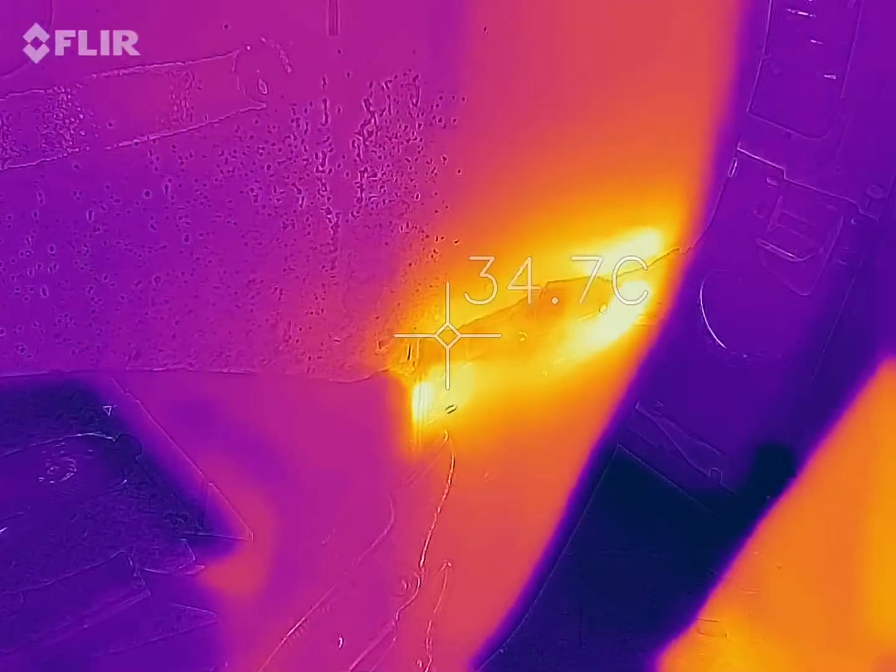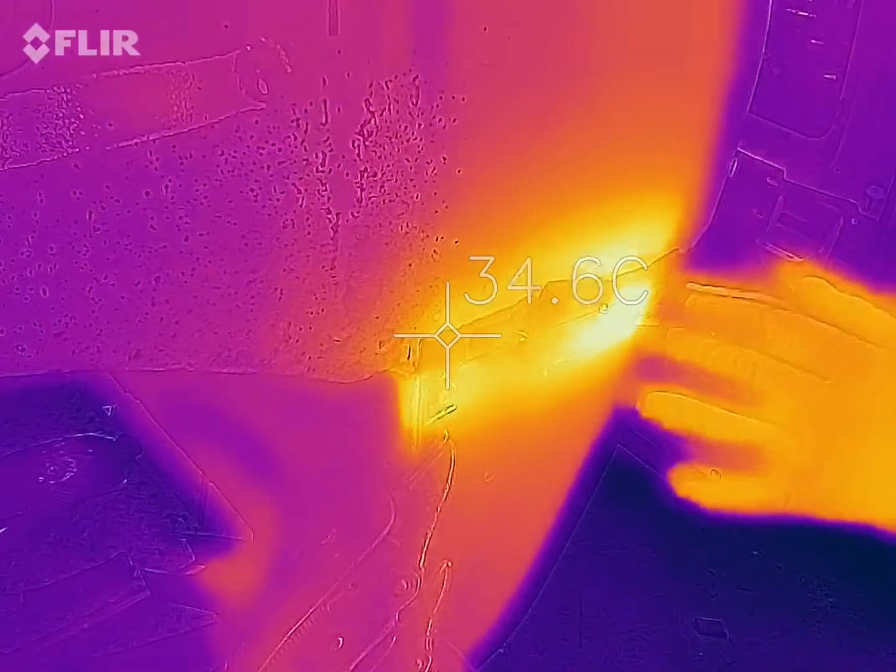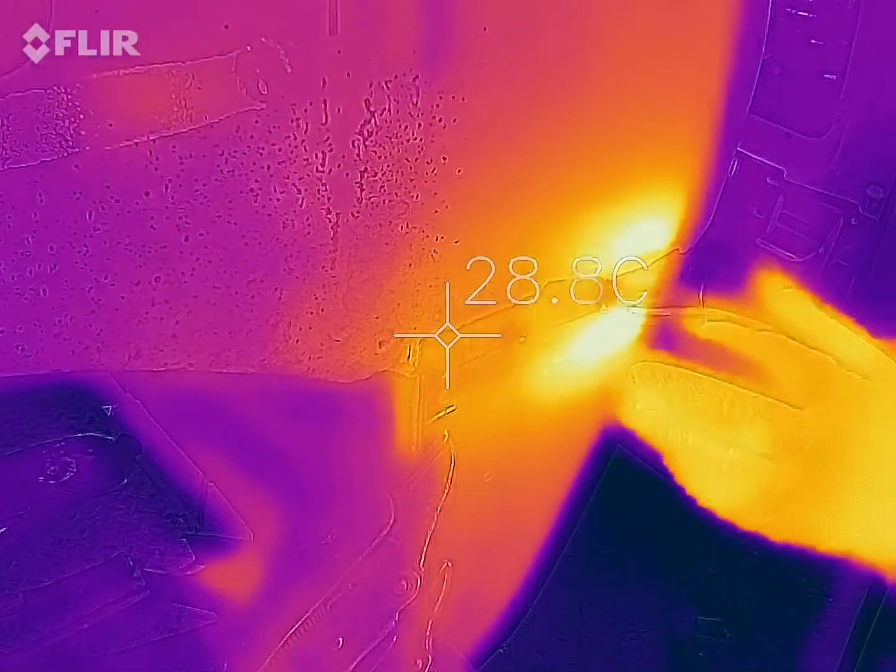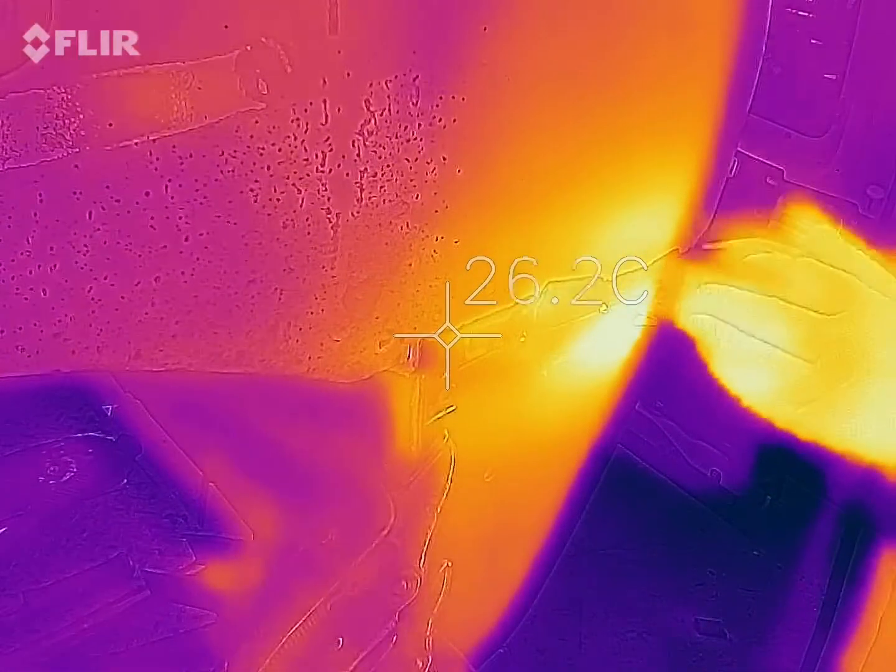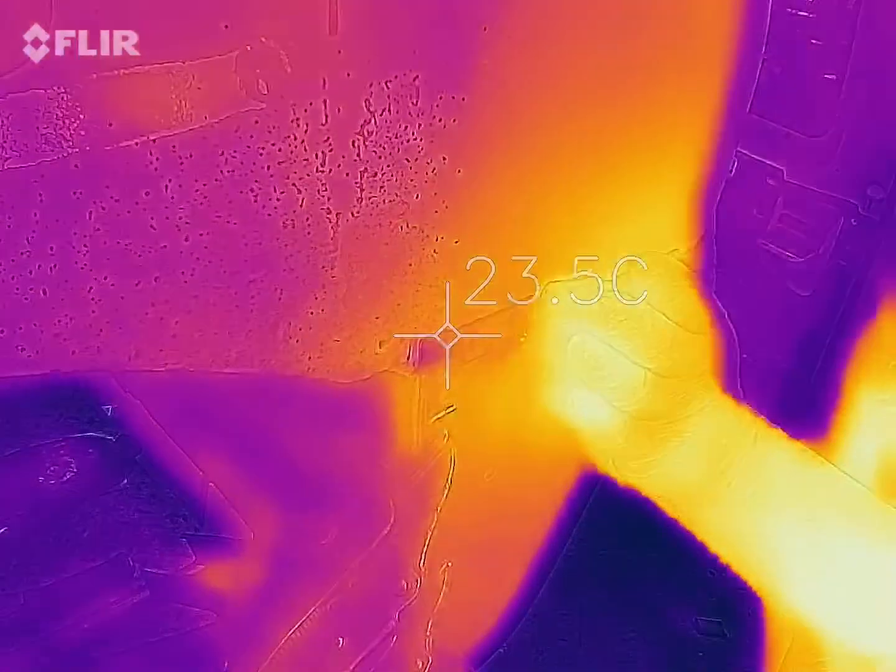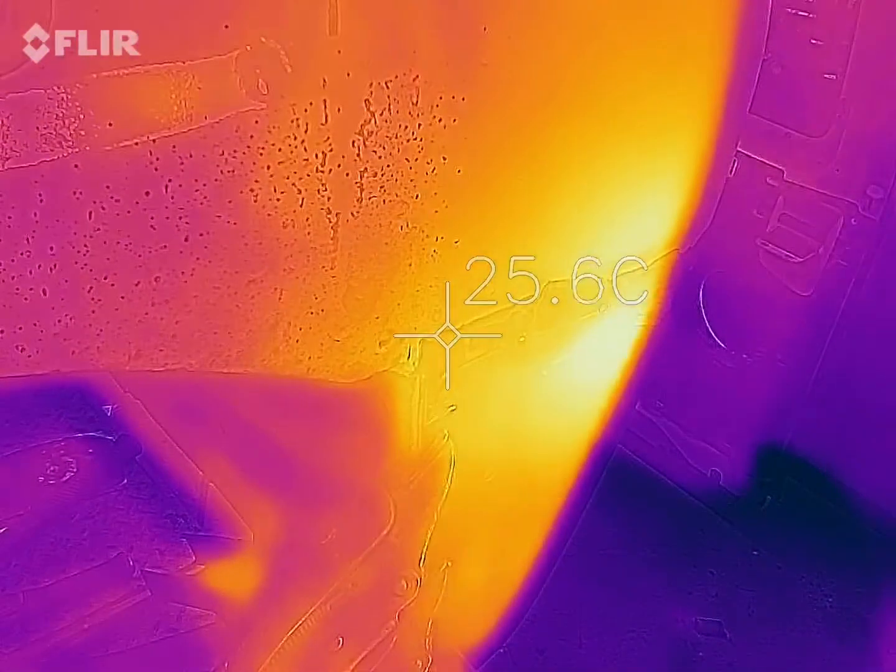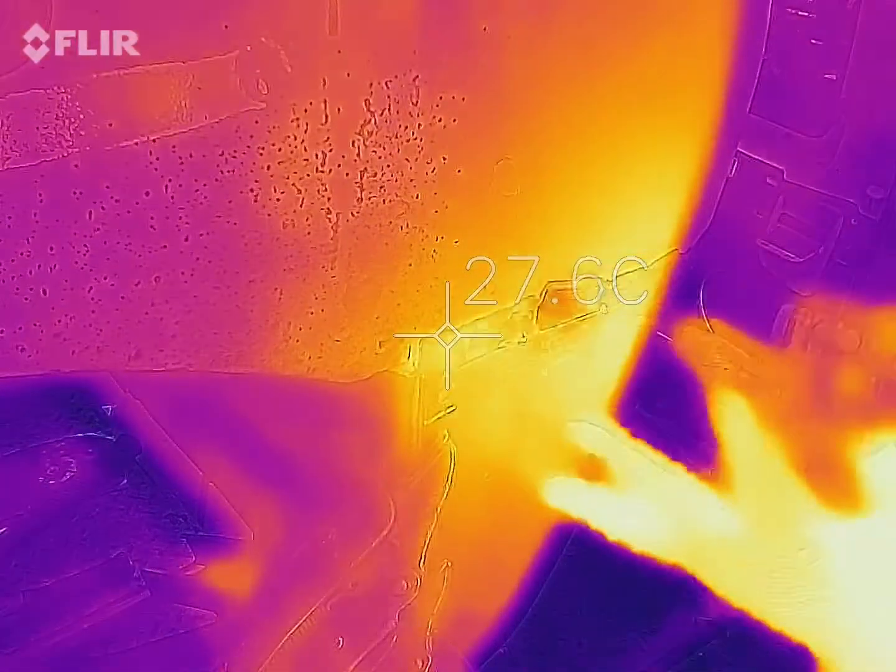Look at that heat. Really warm up here, right? It's barely warm to the touch, but you can see, yeah, there, it's pretty much gone now. A few more tacks. Maybe I'll do a little longer one, see what happens.